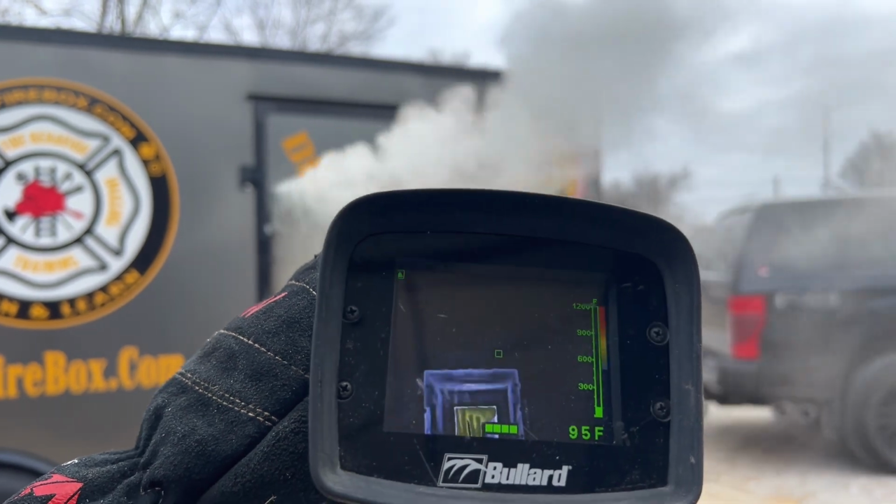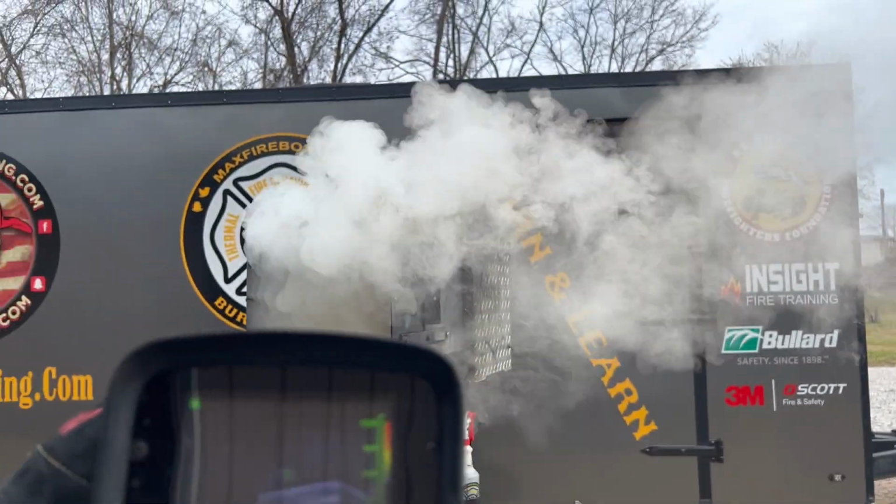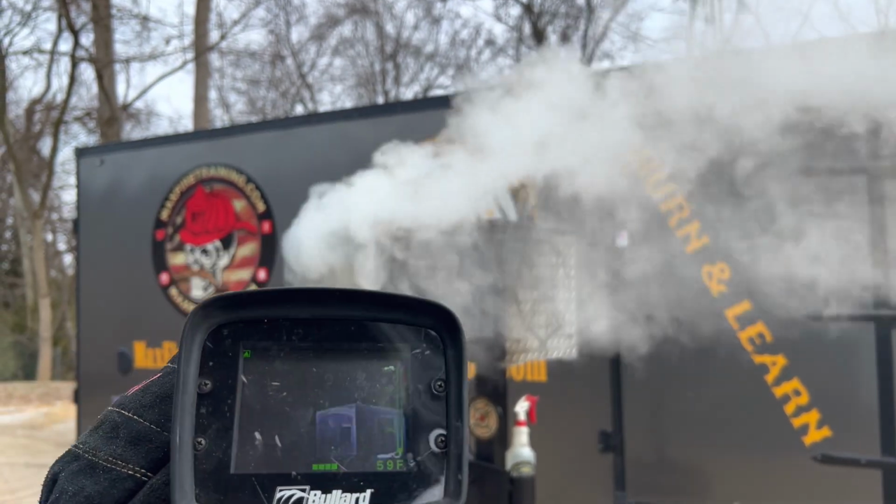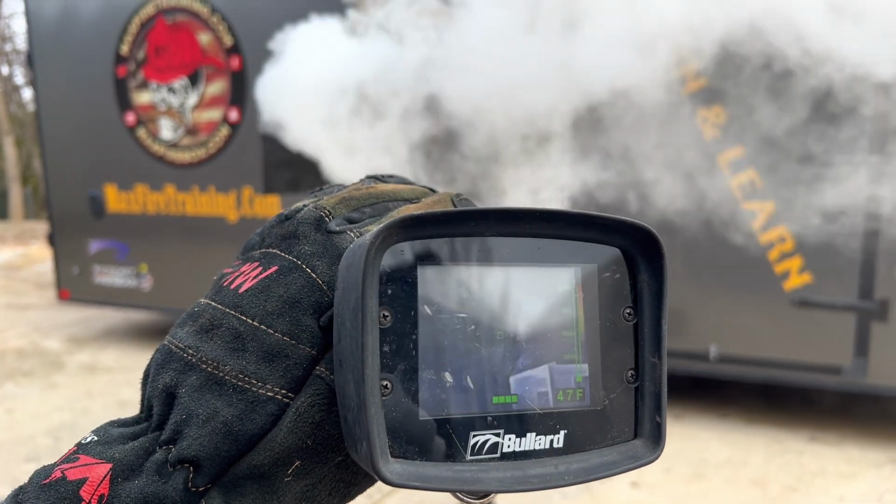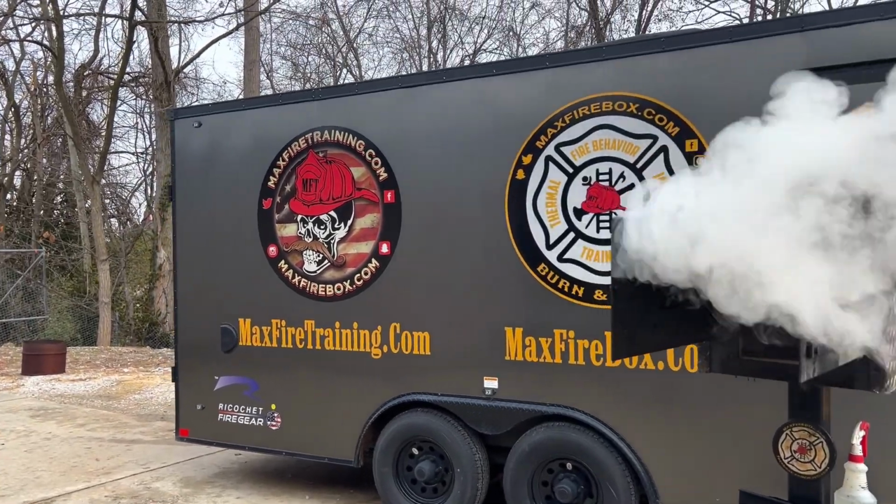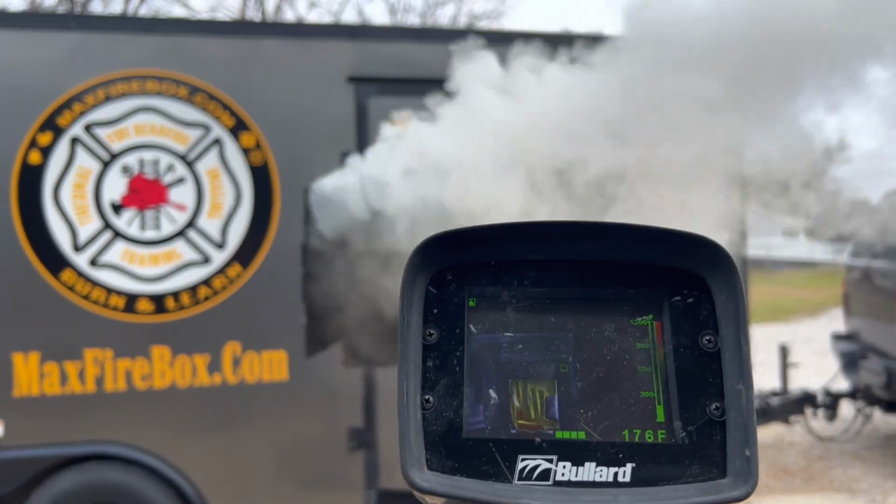All right. See your convection currents. Let's go over in this area. Let's go over here and see if you can recognize the convection currents. It is so important that we recognize that whenever we pull up on that scene. Let's look down the hallway here. Look at it visually. As we look at it visually, we're going to take a look at it through the eyes of the thermal camera.